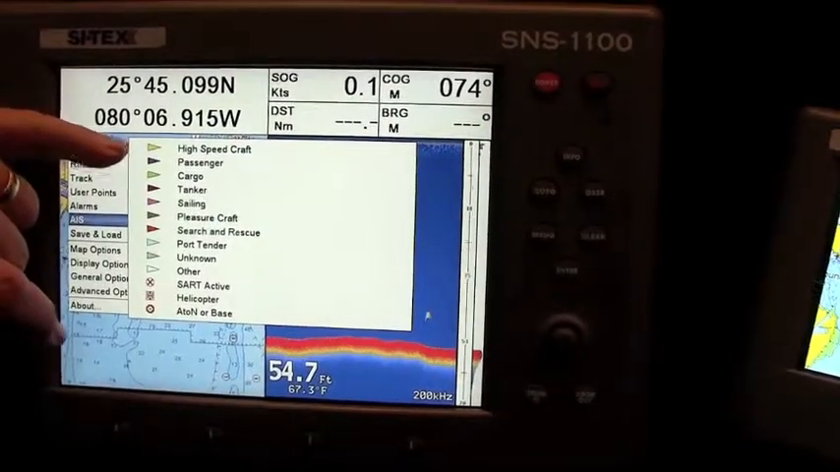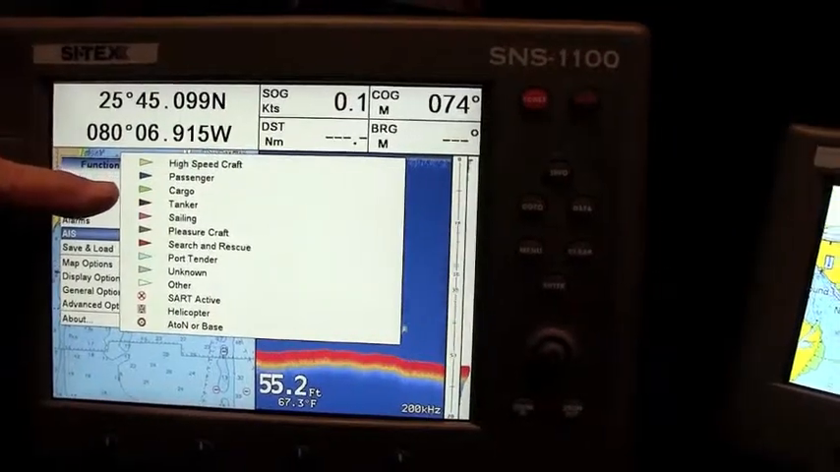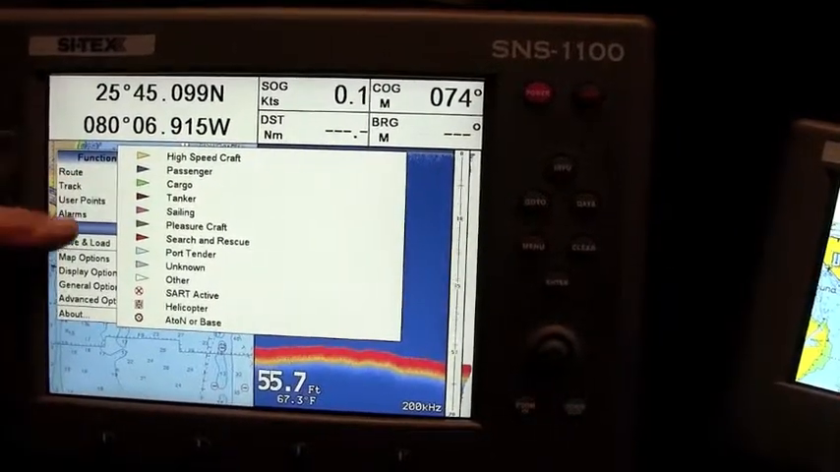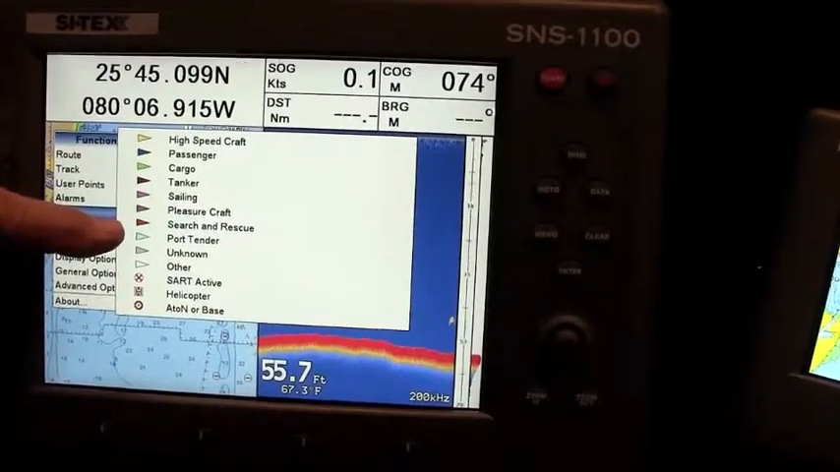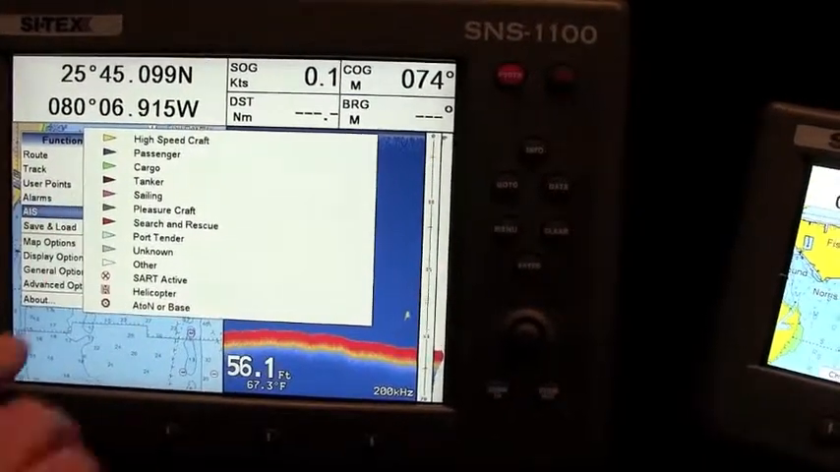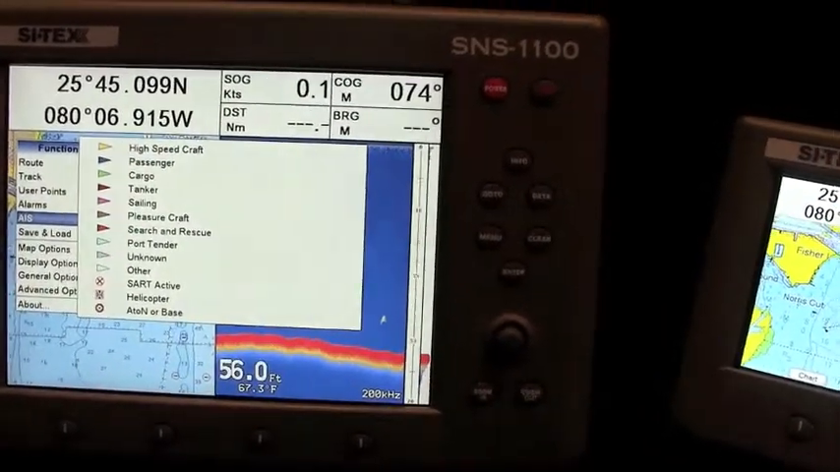Yellow is a high-speed craft like a high-speed ferry, blue is a passenger vessel like a cruise ship, green would be a cargo ship, red would be a tanker, the violet would be a sailing vessel, pleasure craft, search and rescue, port tender, unknown. White is normally government vessels like Coast Guard vessels and Navy vessels, things like that.